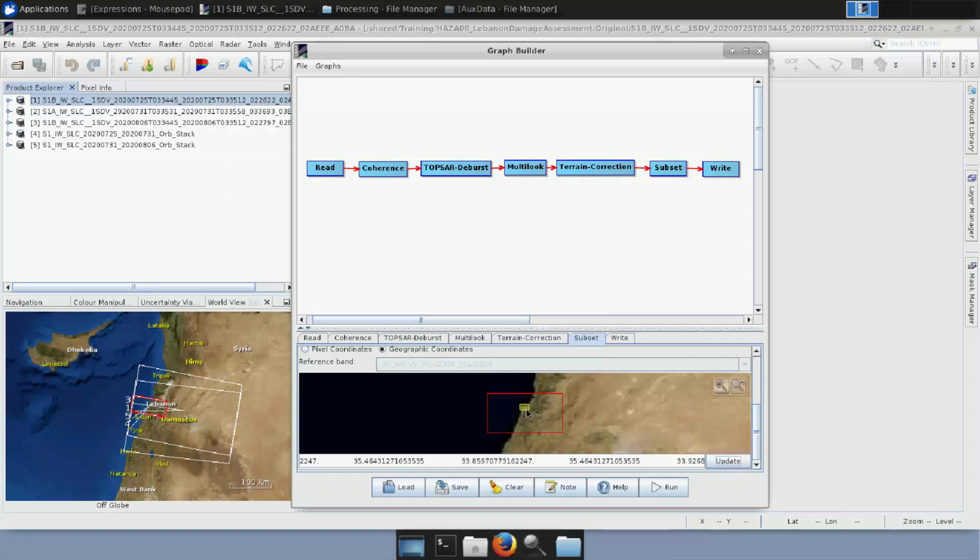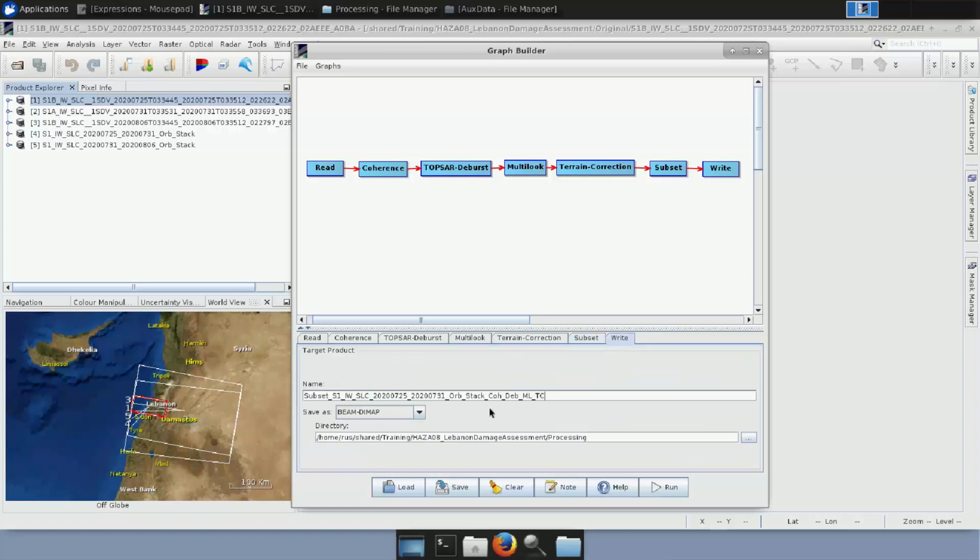When I click update, I see in here the small area that has been defined as the subset that we want. And finally, when we go to write, we see these suffixes that have been added at the end, for coherence, deburst, multi-looking, and terrain correction. Also the subset, which is in the beginning, but let's take it and just simply put it at the end. Again, we have the directory that we want, the folder that we have selected, and we click Run.